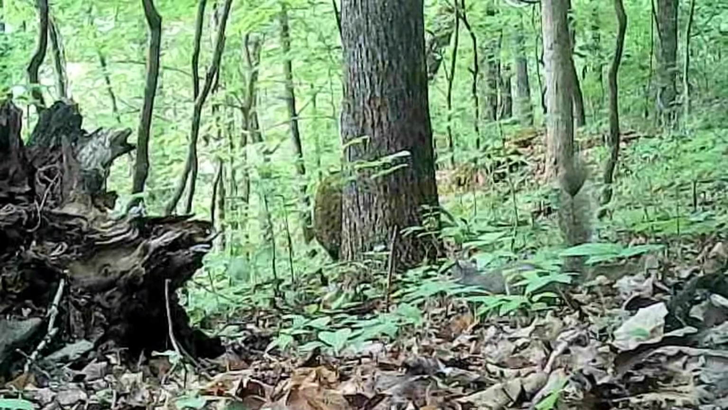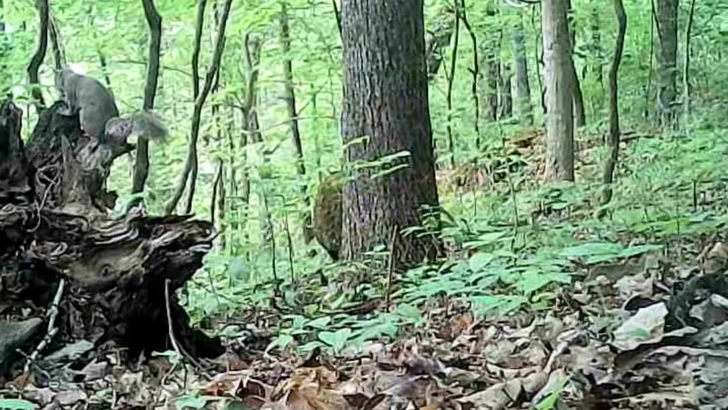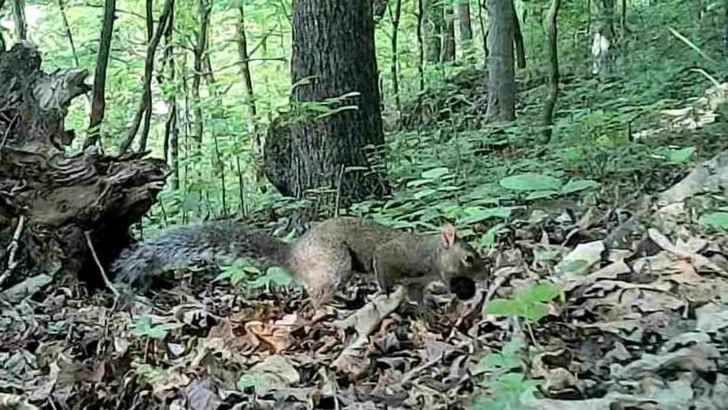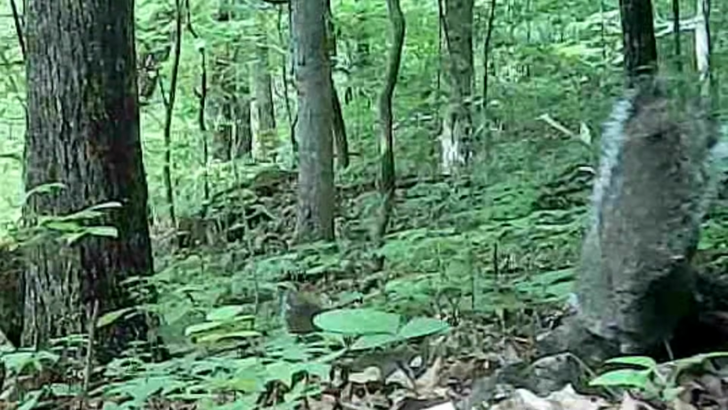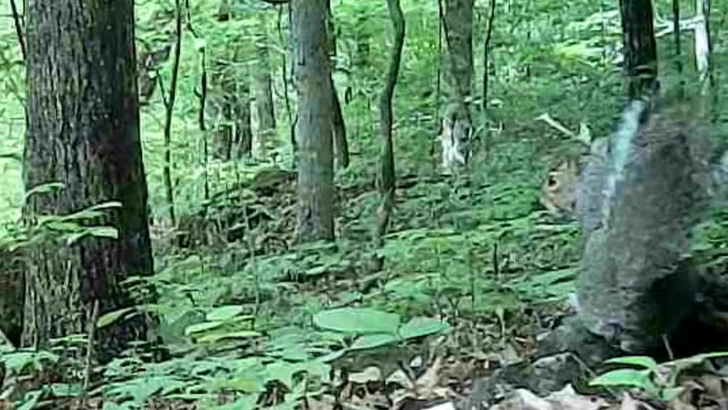Now there's old Fancy Tail. See that little tail right there? Don't know how it got that way. I call him Fancy Tail. They're finding these nuts. And they have a good time all day long with their friends.